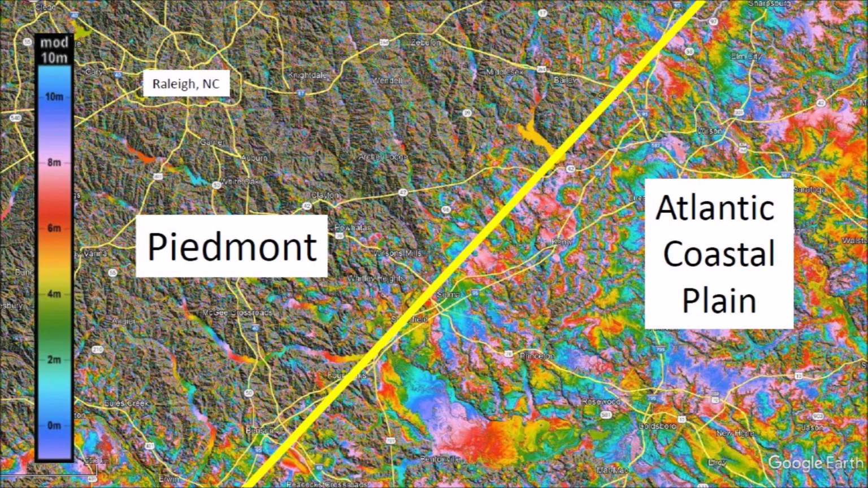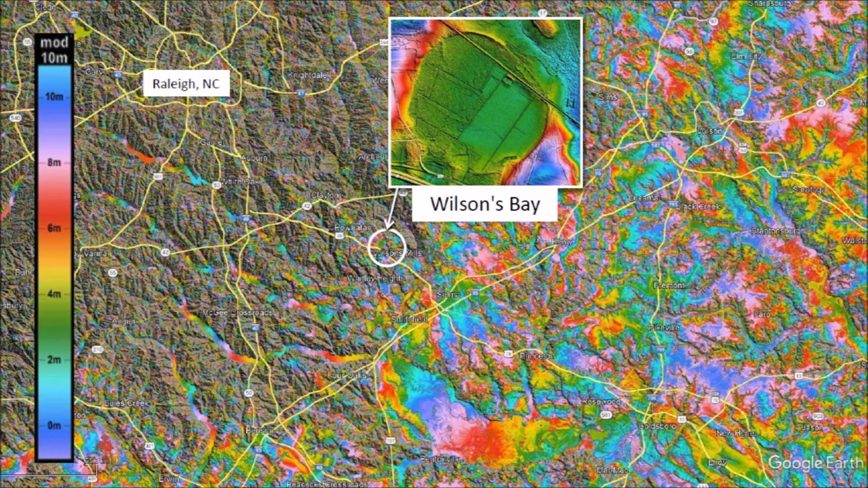This LiDAR image of North Carolina includes the city of Raleigh. I have drawn a yellow line to separate the Piedmont from the Atlantic coastal plain. The rough terrain of the Piedmont is mostly gray, whereas the Atlantic coastal plain is dominated by large areas with the same color or with gradual color transitions that correspond to areas with the same topographic elevation or slightly inclined terrain. Today, we will be examining Wilson's Bay, which is one of very few Carolina bays on the Piedmont.